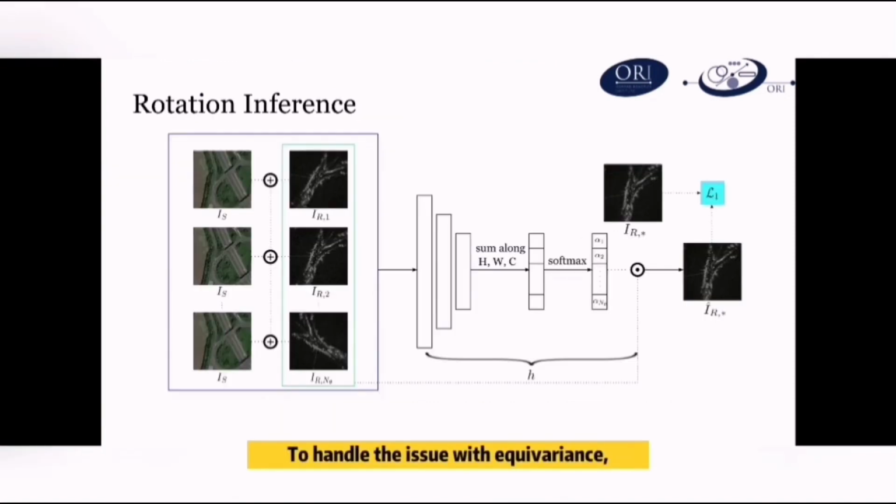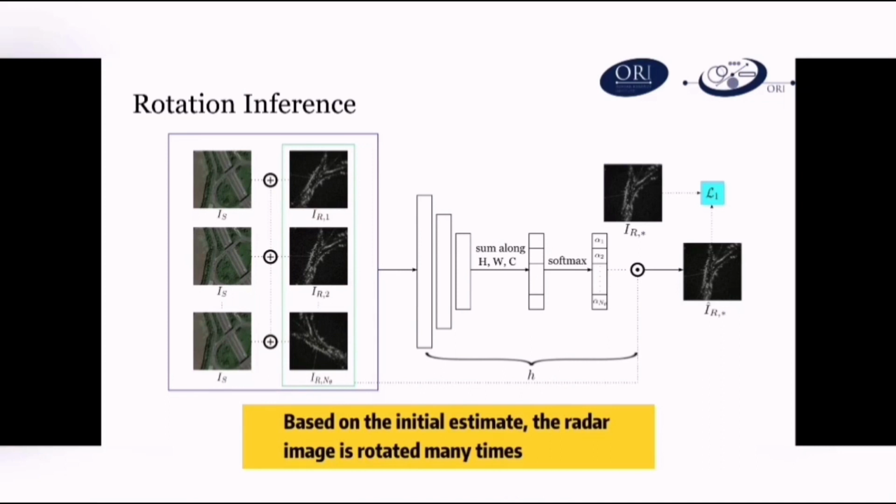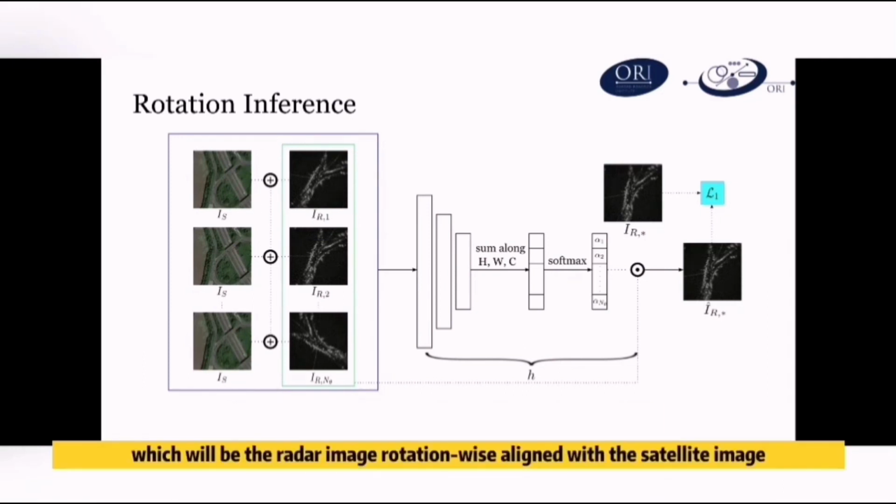To handle the issue with equivariance, we seek to first infer the heading offset between the radar image and the satellite image. Based on the initial estimate, the radar image is rotated many times with small increments, both clockwise and counterclockwise. This produces a stack of rotated radar images. Each rotated radar image from the stack is then concatenated with the satellite image along the channel dimension. This forms a stacked tensor that is fed to the rotation inference network. The network outputs an image by taking the softmax from the input stack, which will be the radar image rotation-wise aligned with the satellite image.